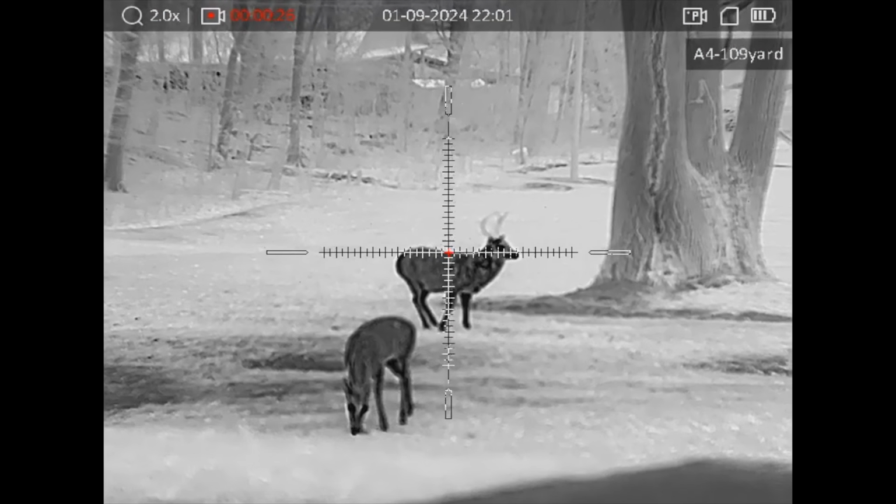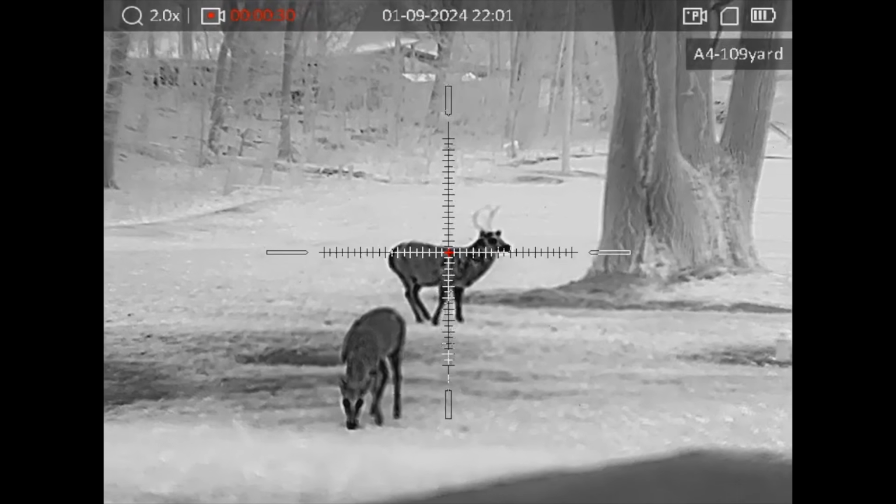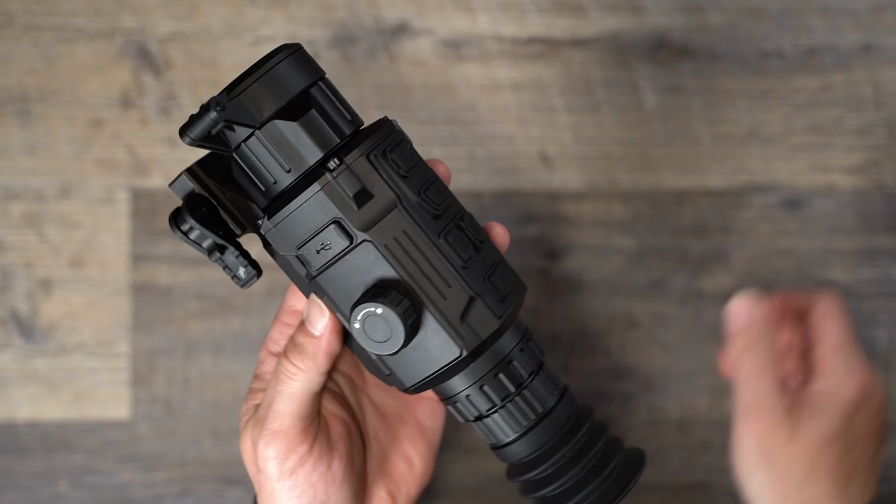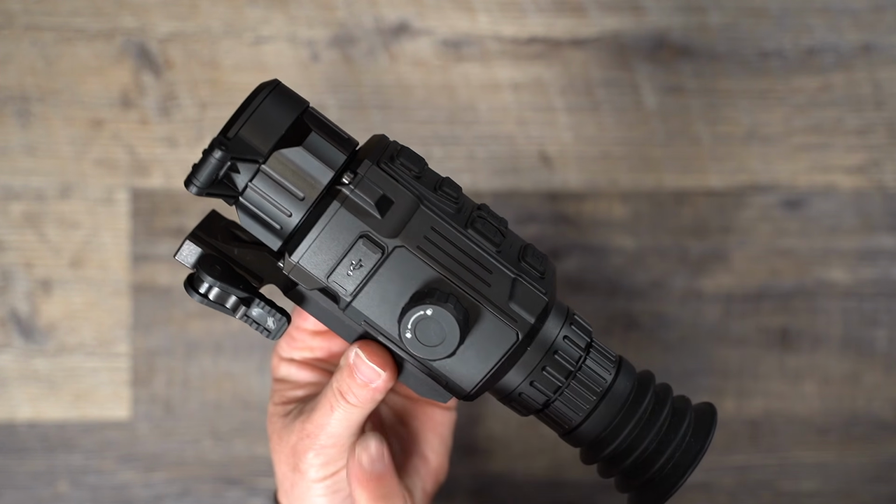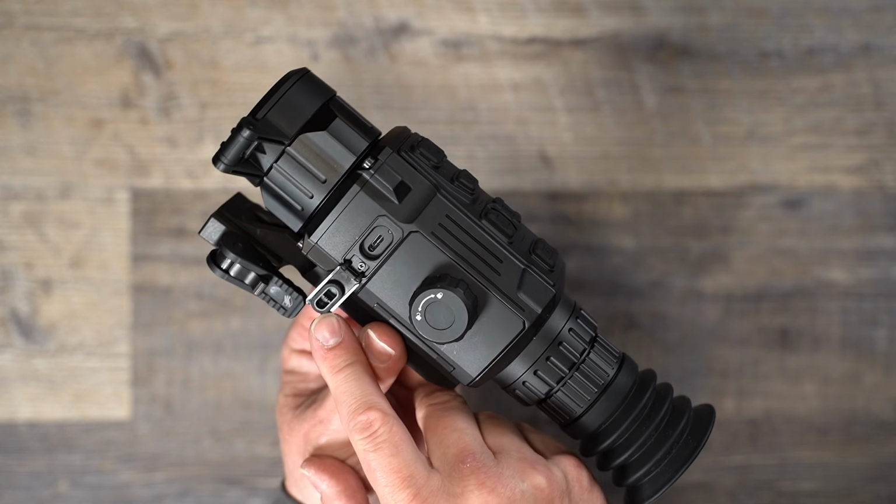Forward of the battery compartment, you have the USB port. This will allow you to transfer photos and videos off of the unit. You can also charge the batteries or run external power here, but with the improved battery life, I'm not sure that's going to be necessary.